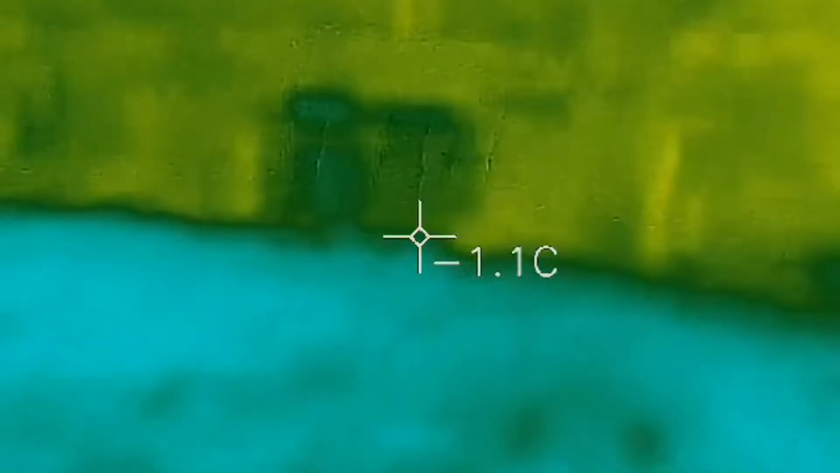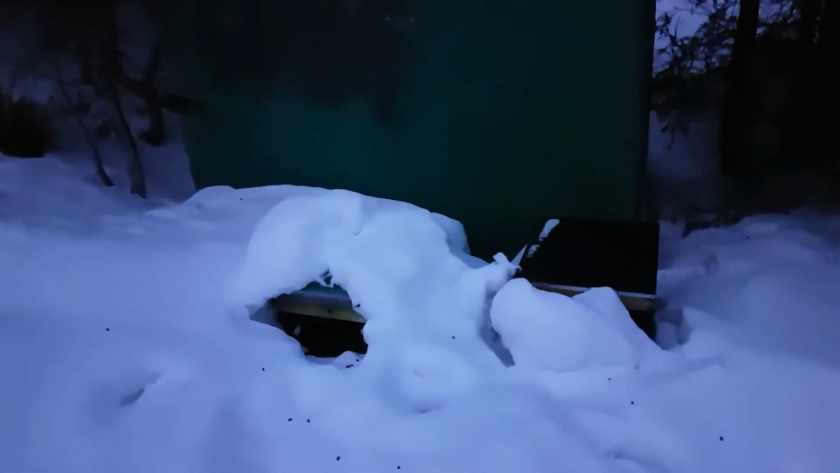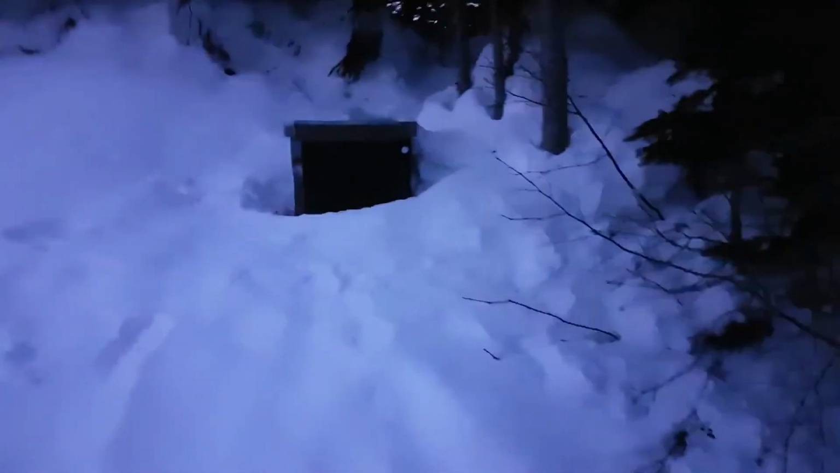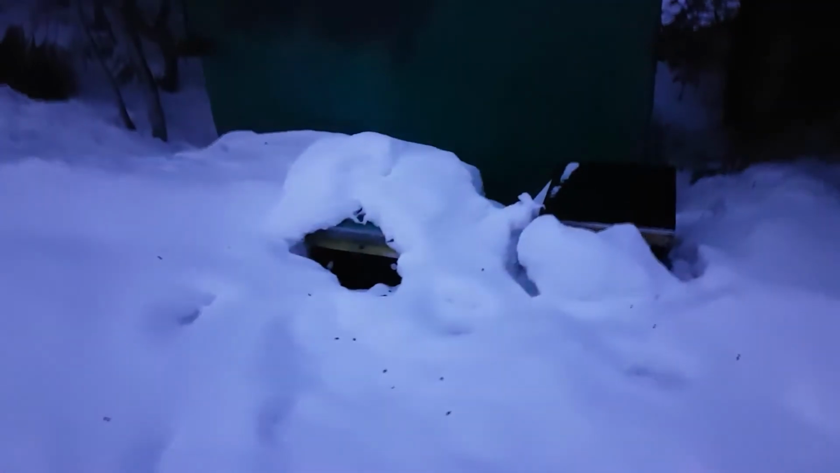So let's take a shot of this. Same thing, exactly what I just did, but I'm going to do it without the camera. So there we are. That's what we just looked at with the thermal imaging device. And there it is there, those two. And then there's those two. And then I walked up here, and I took a shot of these guys. And then I came back down, I think, and I took a shot of those guys. All right.